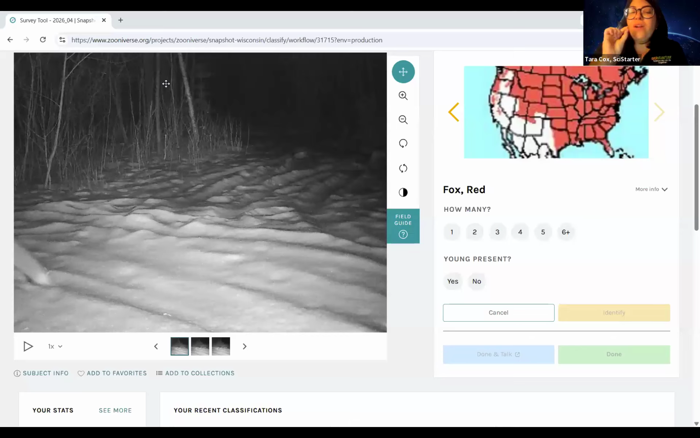Because of the little white on the tail, could this be a red fox or could this be a deer? I'm thinking it's a red fox because I feel like deer tails are stubbier. But I don't know. I love thoughts. Yeah, that's a great observation, Tara. I agree that this is a red fox. Good job picking out the white tip of the tail.